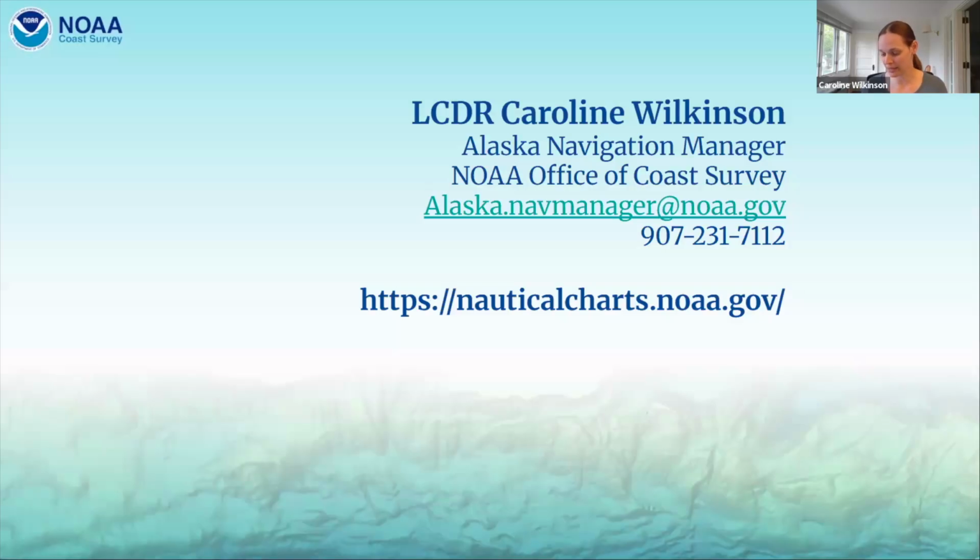One more thing I'll bring up is it was mentioned to me that there might be interest in this group talking about wildlife clusters and how bathymetry impacts them.